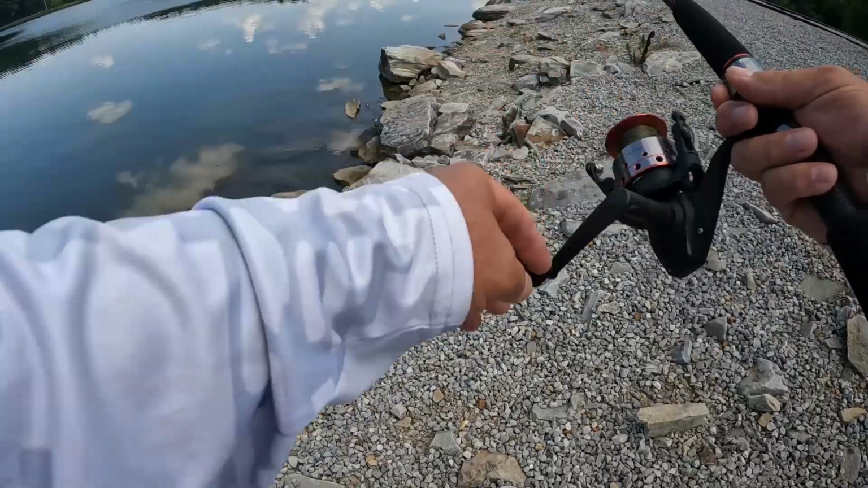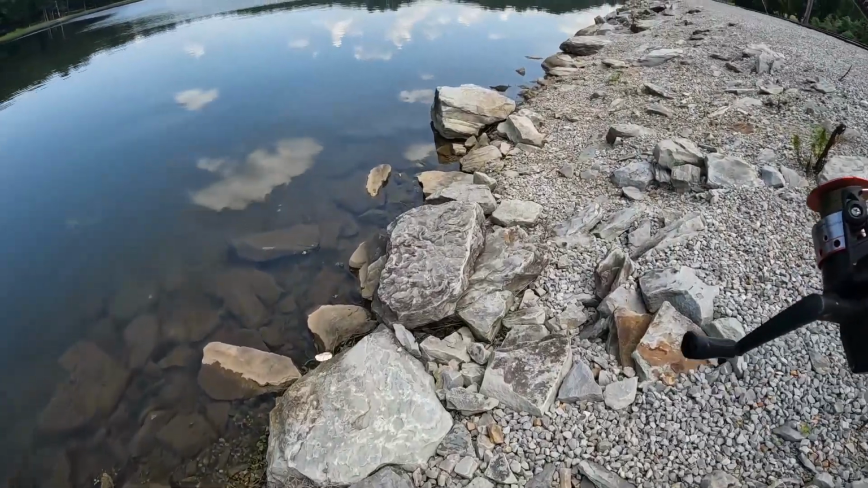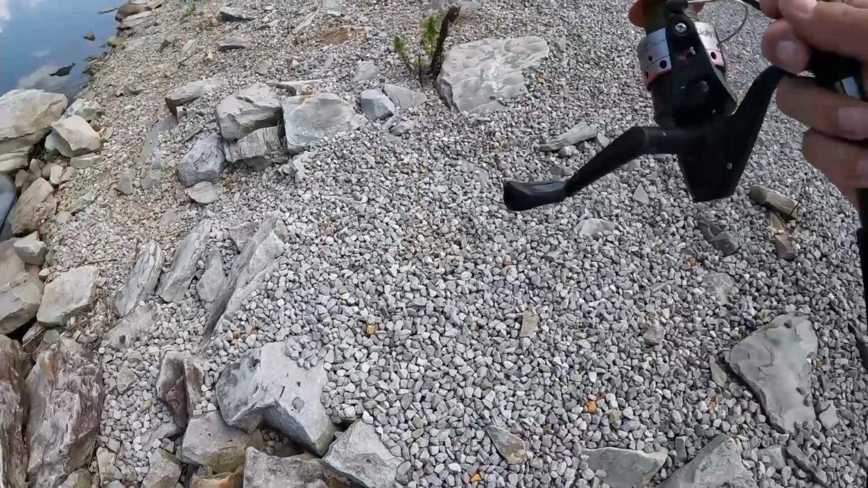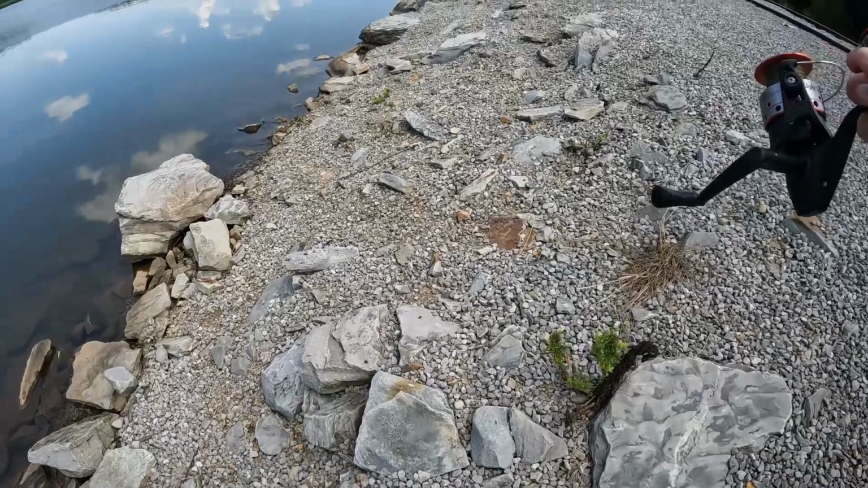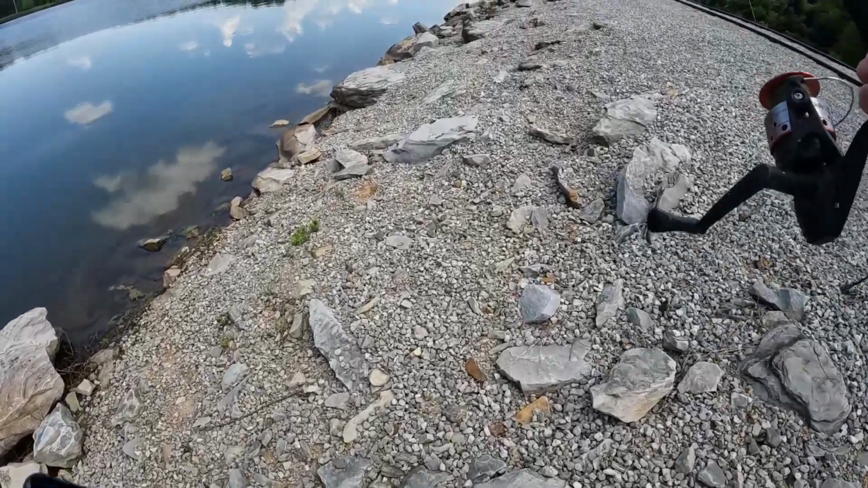Okay, we didn't hit it. Line blew over it. Dang. Which that's actually somewhere we fish too, so let's get the line way over here, away from the dock.